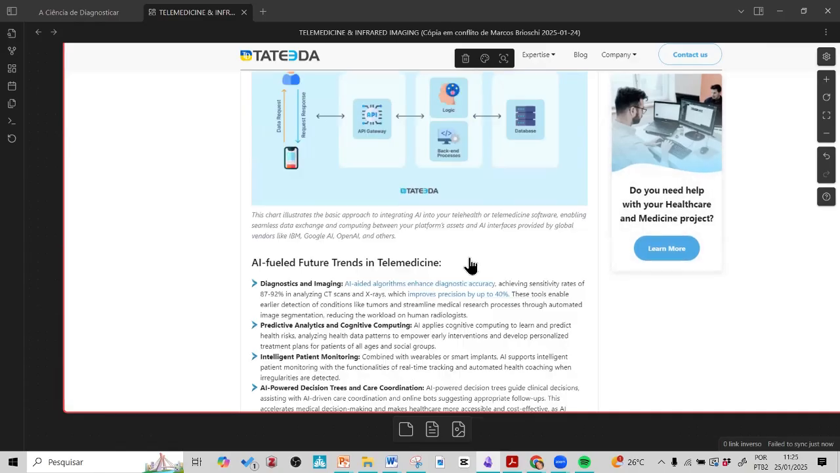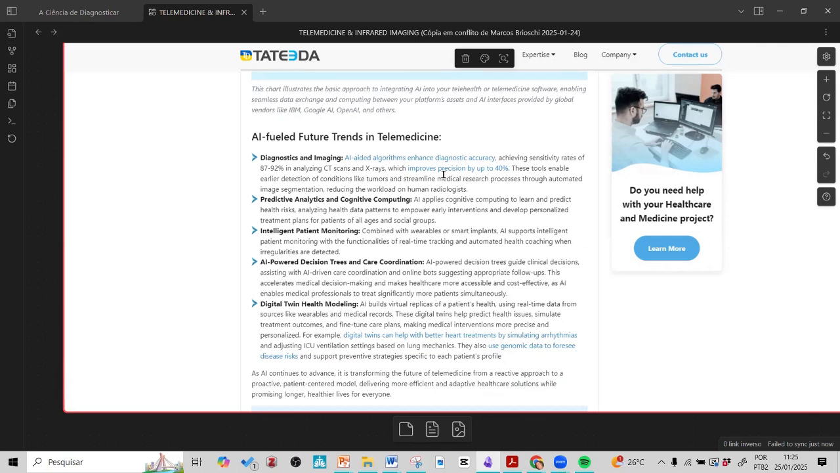Reports with these systems. So diagnostic and imaging is increasing the sensitivity 18, 70, 92% using AI, and improves the precision by up to 14%, the reports. Also with infrared is almost the same.